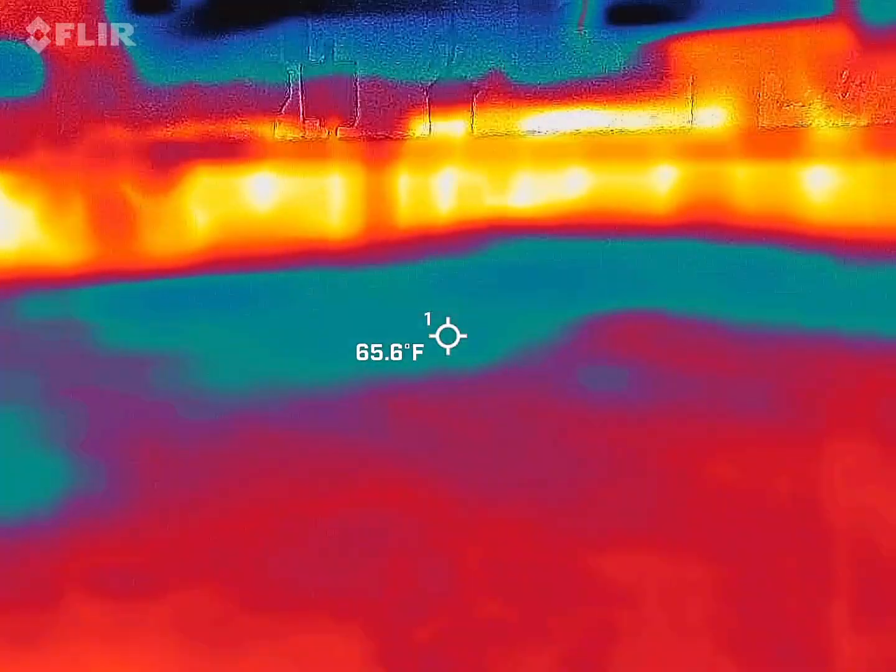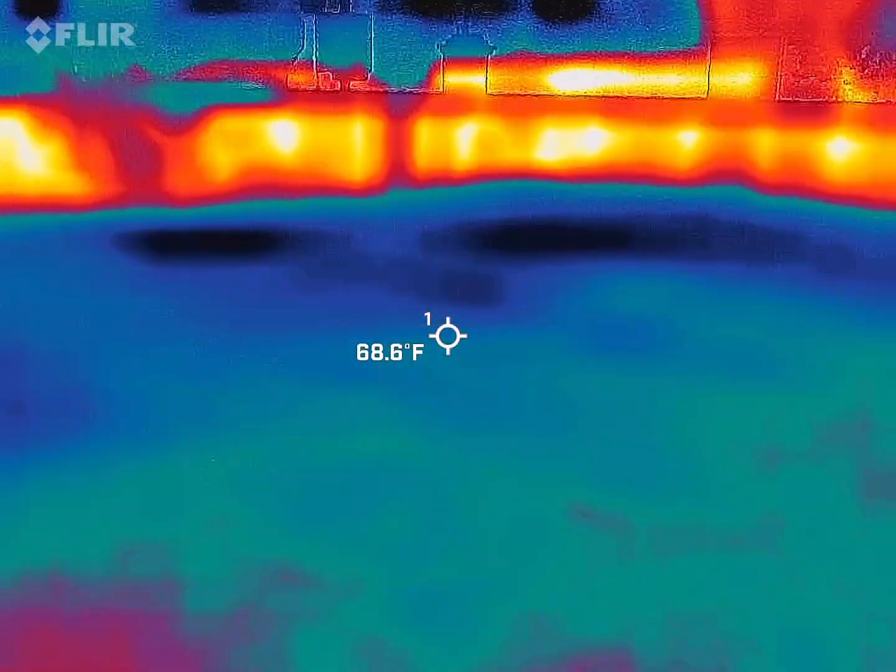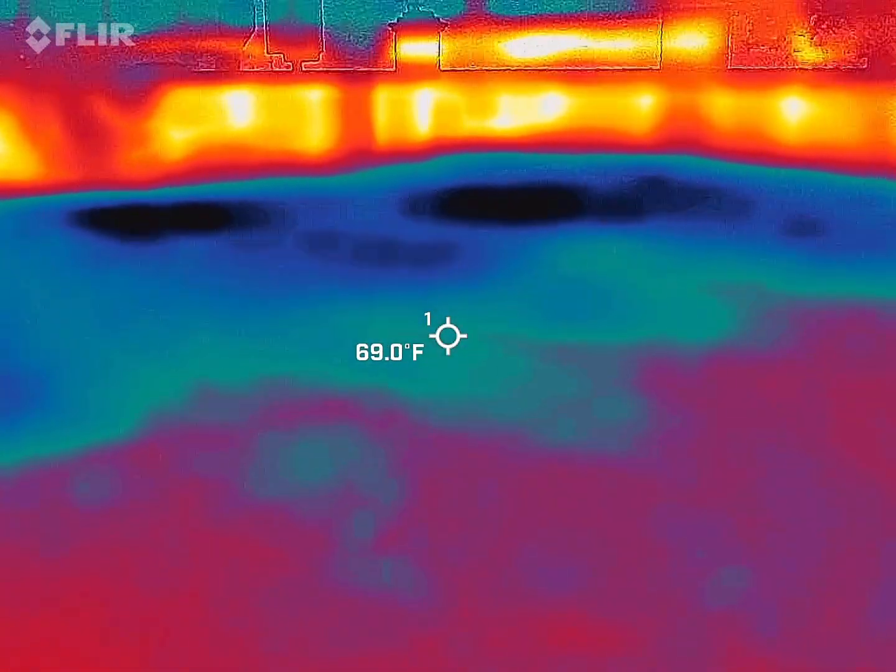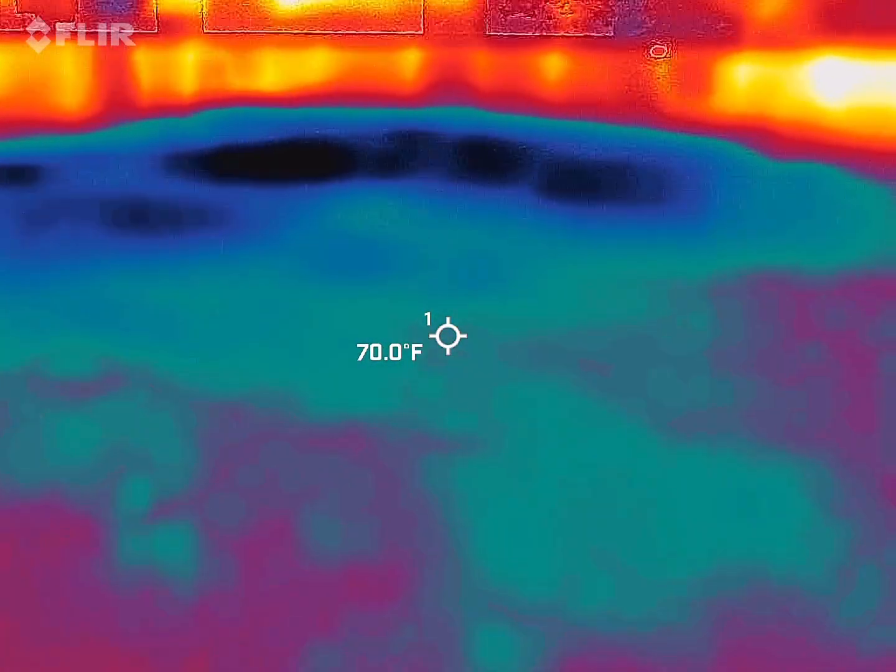Why is the wall hot? Maybe it was in the sun all day. Oh, maybe, even though it's white. But I don't see any. Like, there goes that car. Yeah, but I don't see anything. It's kind of hard doing this.